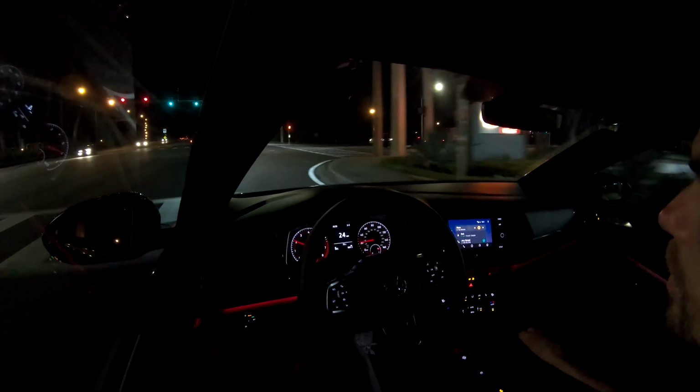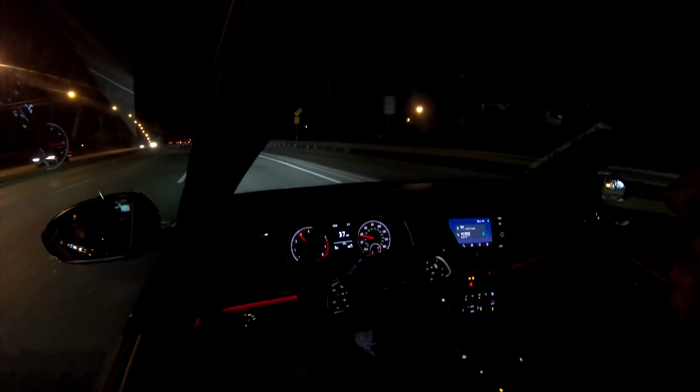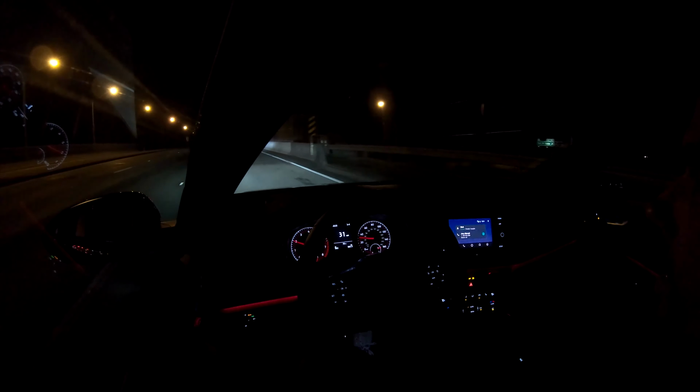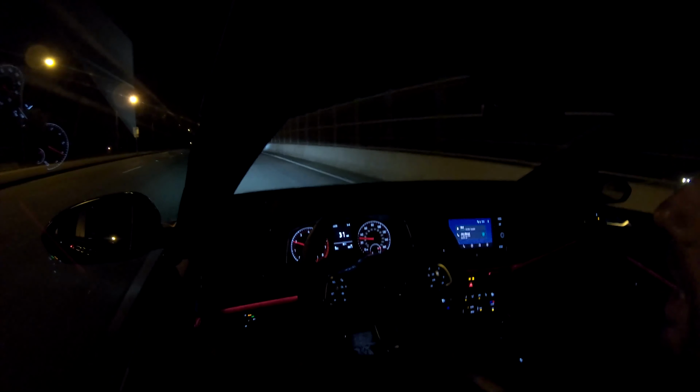So we're just enjoying the car, and it's a very well put together car. Everything has a nice soft touch feel, and it doesn't feel cheap when you get in it and you're driving it.